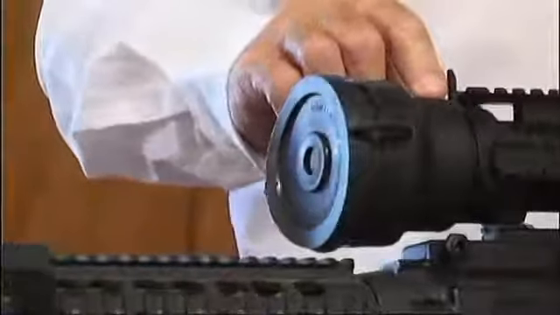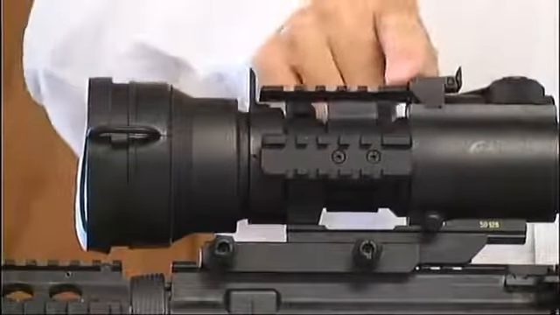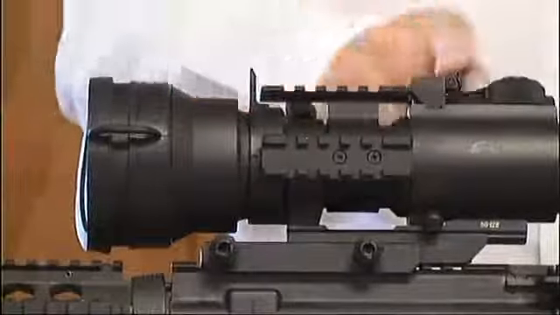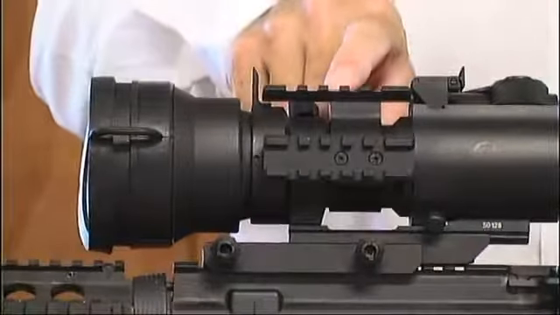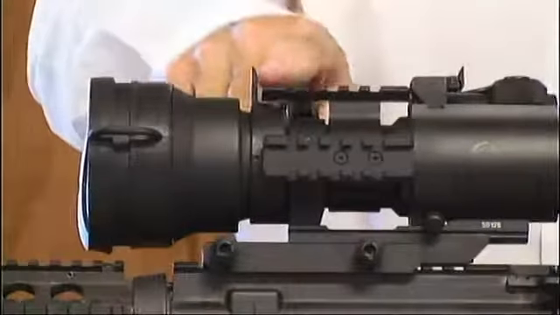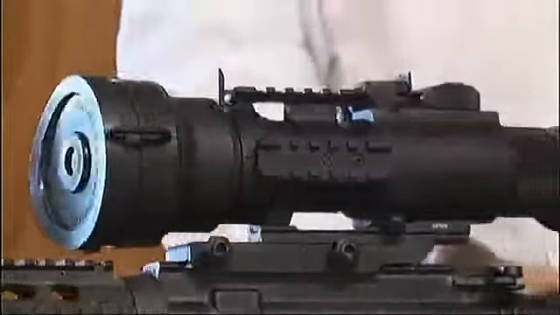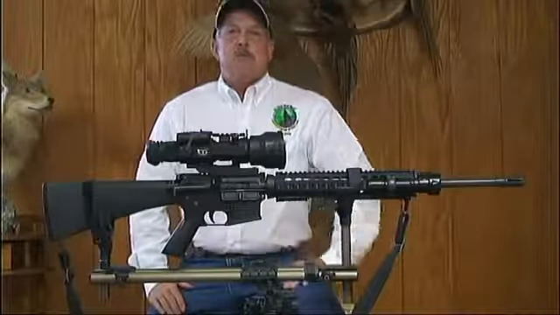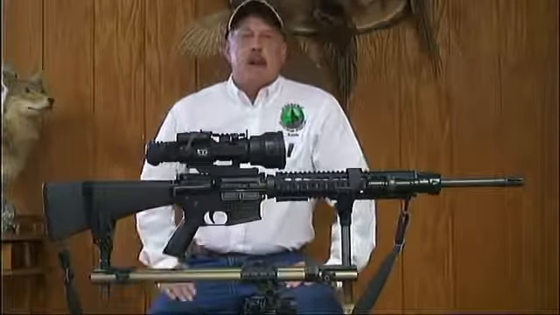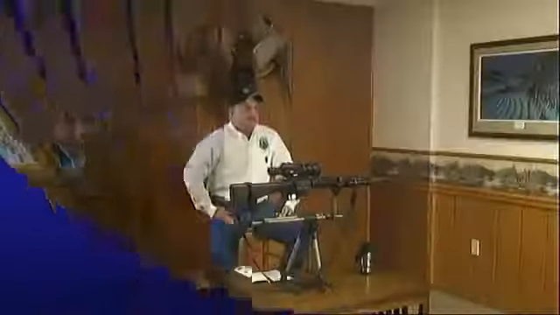One other feature I want to talk about on this unit is the open sights on the top. You could actually use this unit in the daytime if you want to, not using the night vision optics. You can shoot it with open sights, but I'm not sure of the usefulness of that feature. Okay, that pretty much wraps up what we want to talk about inside. Let's take this thing out and see what it can do out on the range.